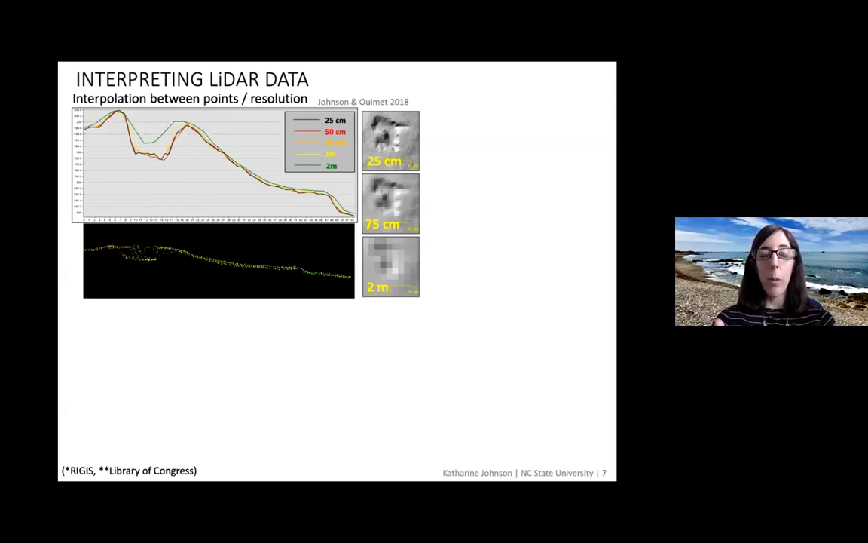For this particular LiDAR point cloud, I believe it is about 2 points per square meter, so you can generate a fairly high resolution DEM from that. At the top, you see that I've created one that's about 25 centimeters, and you can see the outline of that building foundation pretty well. But when you go to 2 meter pixel resolution, you can't really see it. So if you had a 2 meter pixel resolution on your DEM and you had a feature that was smaller than 2 meters, you would not be able to see that feature.